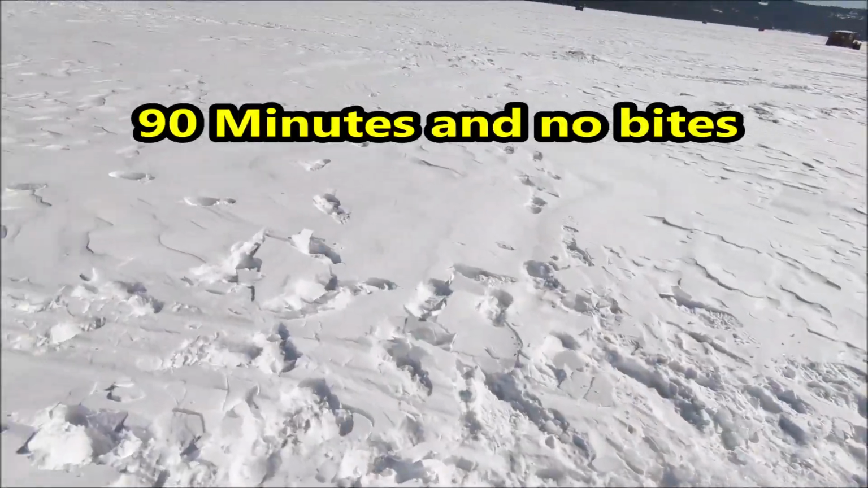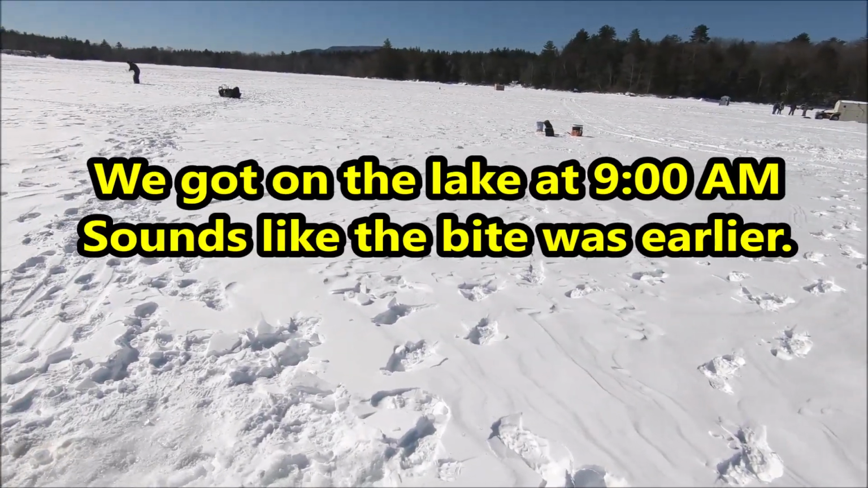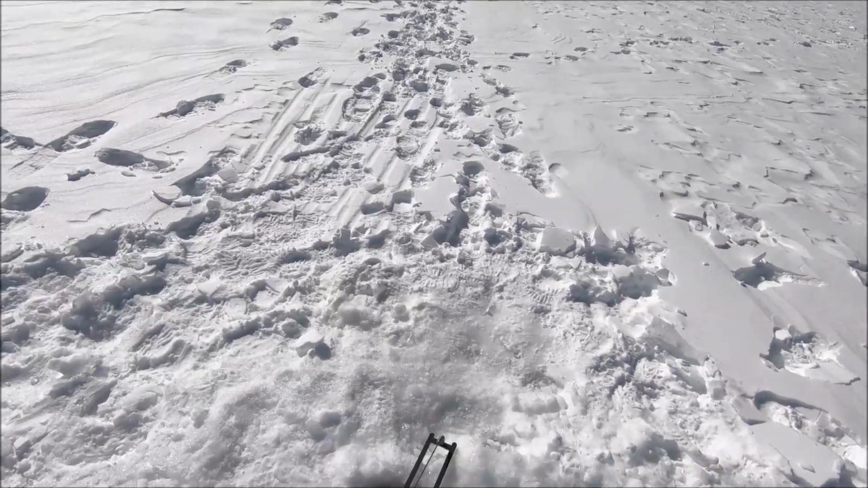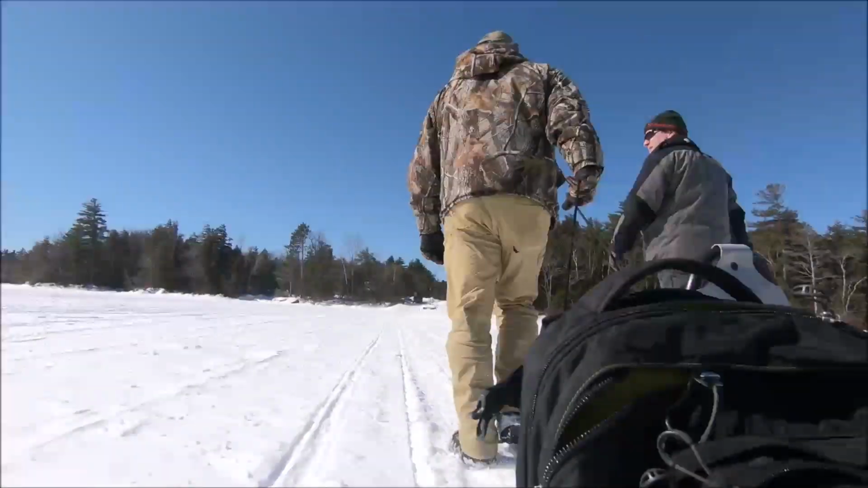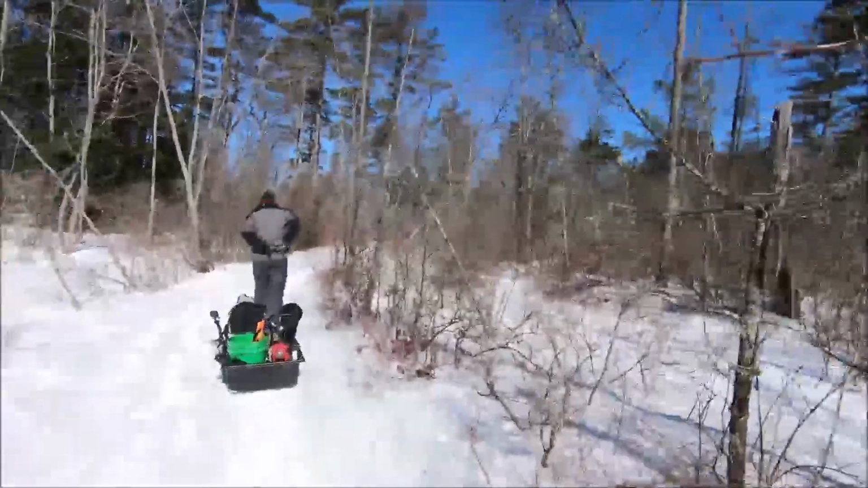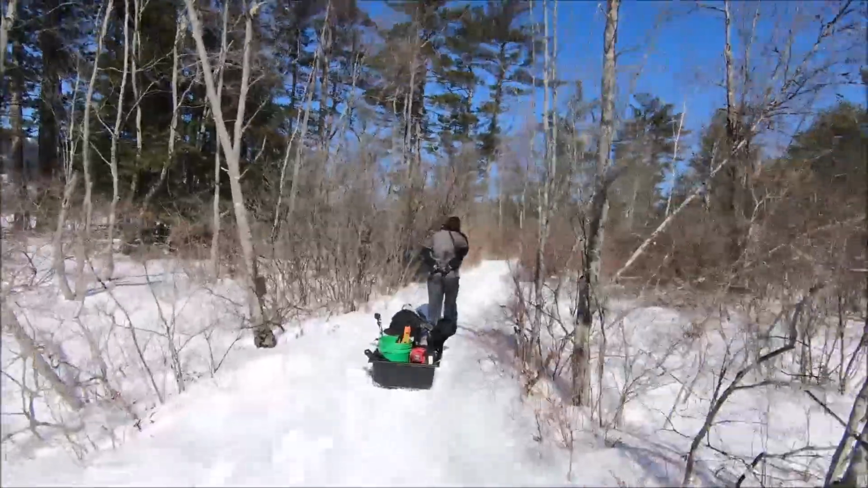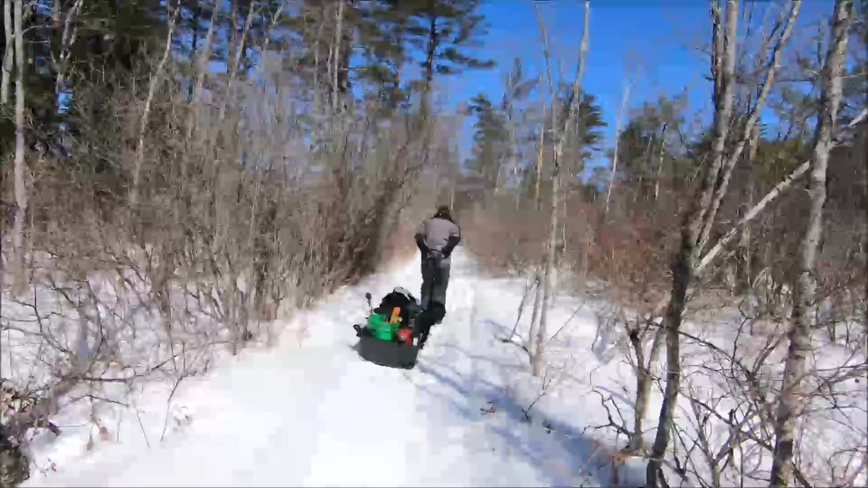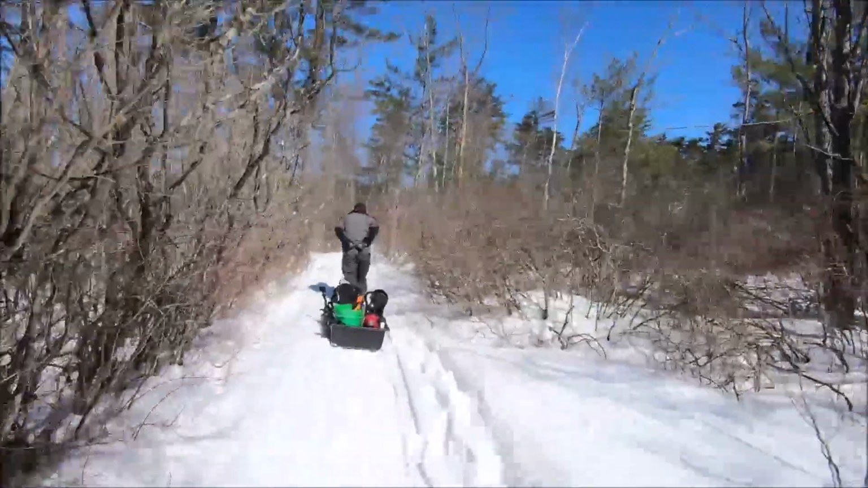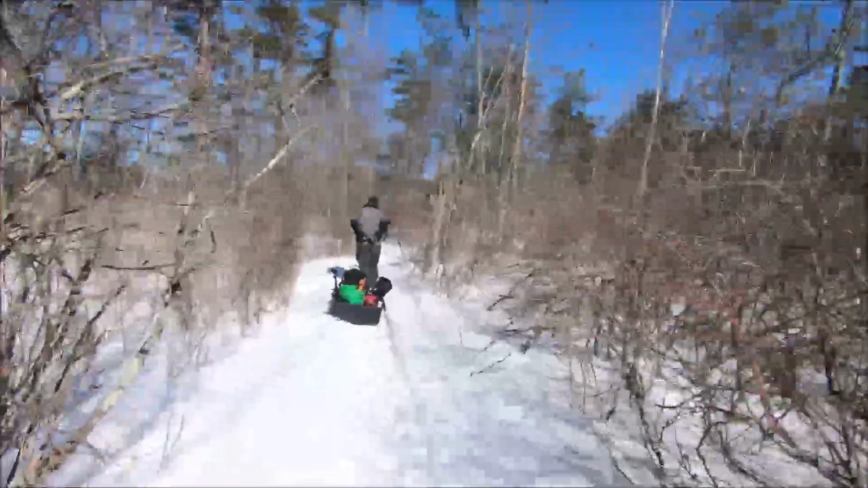All right, we have had 0 action. And nobody around us has had any action either, so we're gonna move to where I originally wanted to go. All right, well, we gave it about an hour and a half off of the boat ramp. A lot of people fishing out there. Now we're going to head off of the beach over to the islands, see what that has to offer.